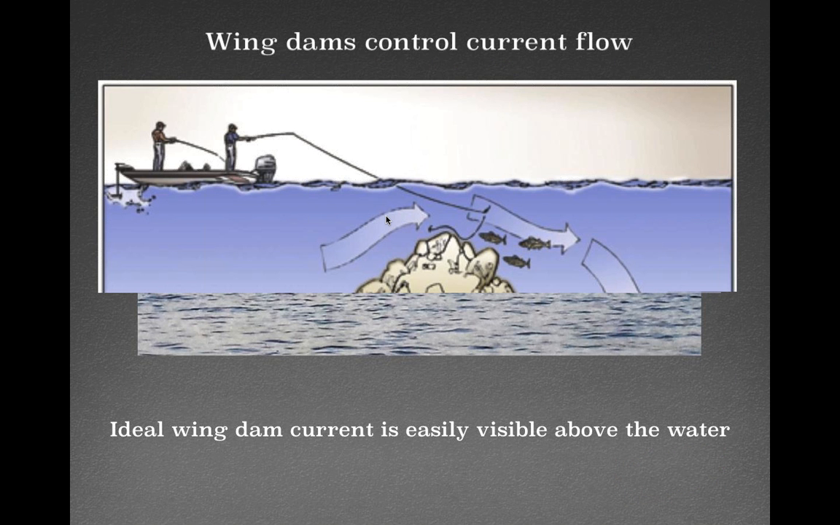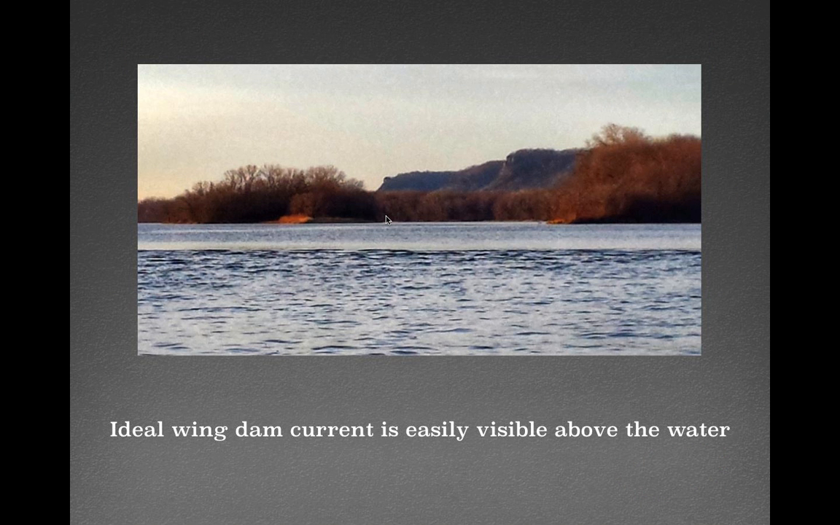They're obviously there to control current flow, which is another reason why these bass like to use these. Most of the time, you're talking about smallmouth. Every now and then, you get a real big largemouth sitting out on them, and it's all relative. When you get down to the Red River, you're talking about wing jetties, and obviously we're talking about largemouth. They definitely still use those. It's current spots, it's feeding spots, and great areas to catch bass.